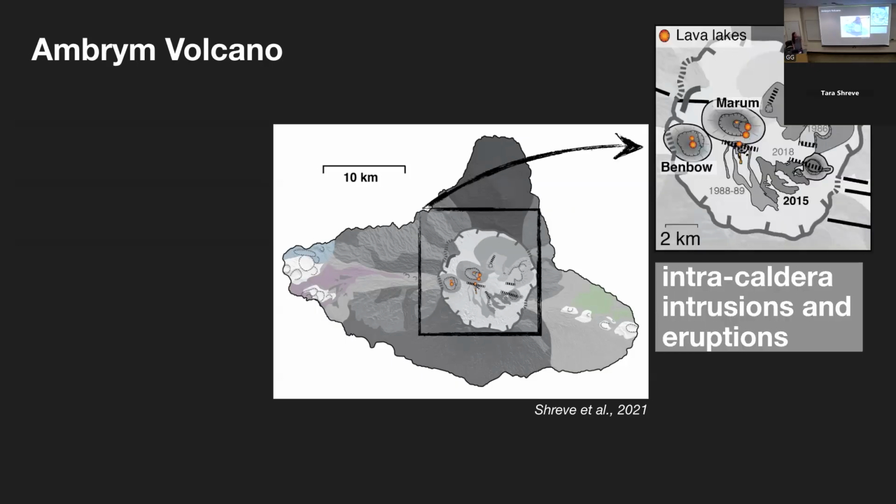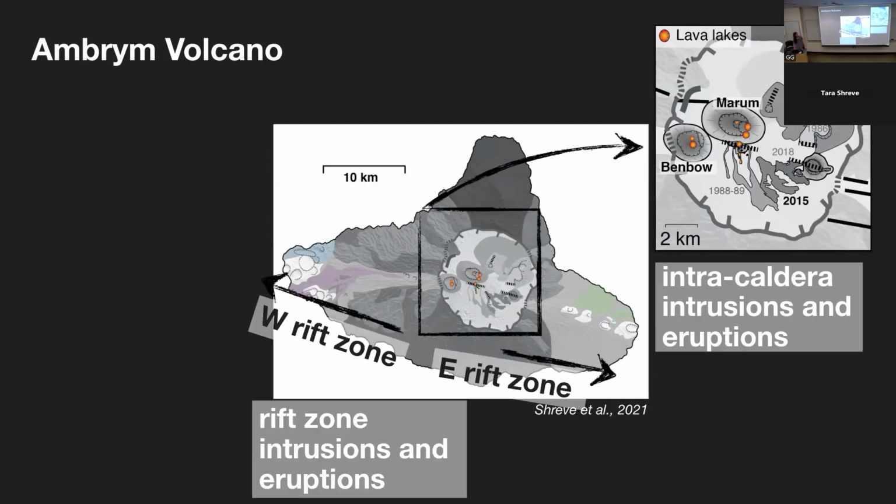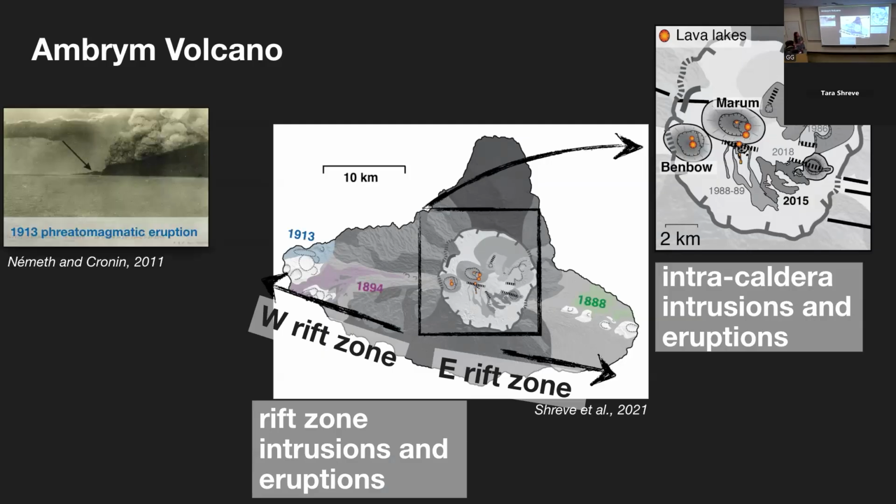Within the caldera, there are intrusions and eruptions that occur, and here are just some examples of those lava flows that have been mapped since the 80s. In addition, there are 2 rift zones that radiate bilaterally from the central caldera, and there have been lava flows that have been mapped along these 2 rift zones in both the 1800s and 1913. This most recent eruption in 1913 caused a phreatomagmatic eruption on the western coast of Ambrym, which destroyed a hospital.